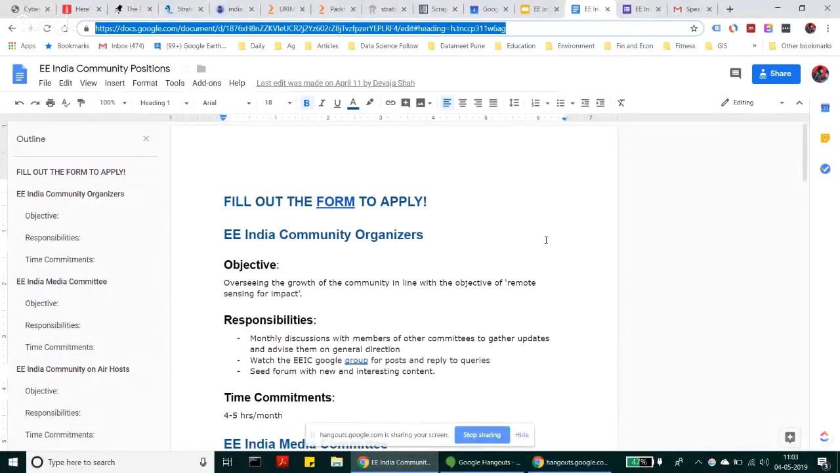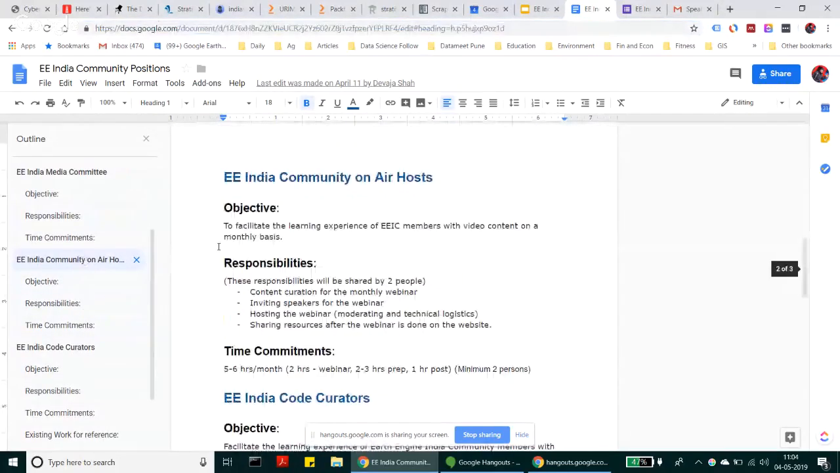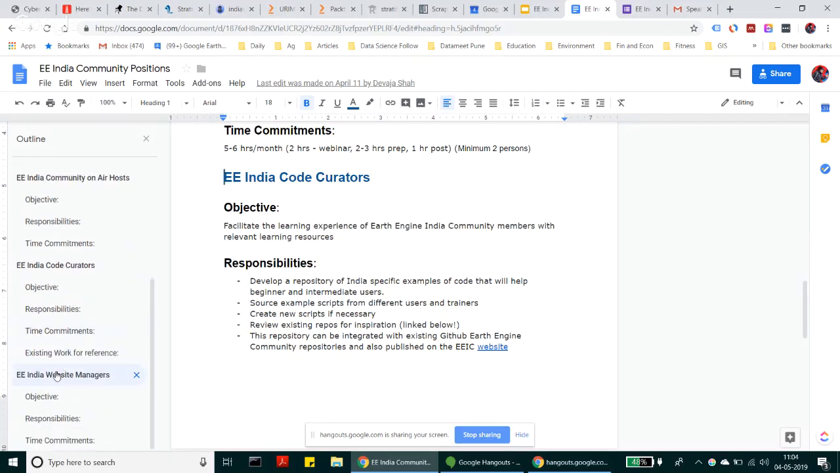So there's community organizer, there's the Earth Engine India Media Committee, there is community on air host where you would be engaging with us here to help us host and moderate and curate content for these webinars. There's code curators. So those of you who are interested in the code itself and would like to help come up with example scripts for the community repositories to help other users get started.